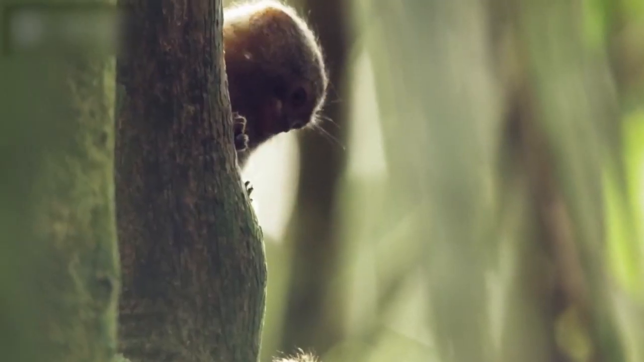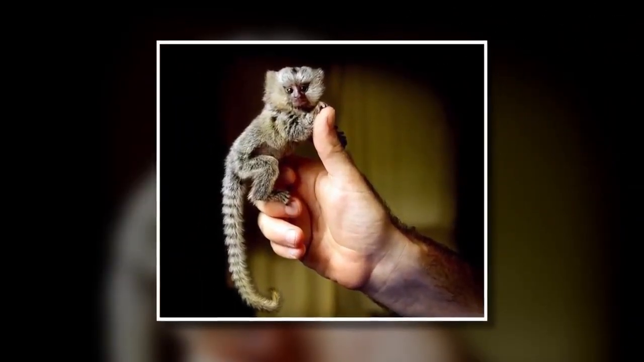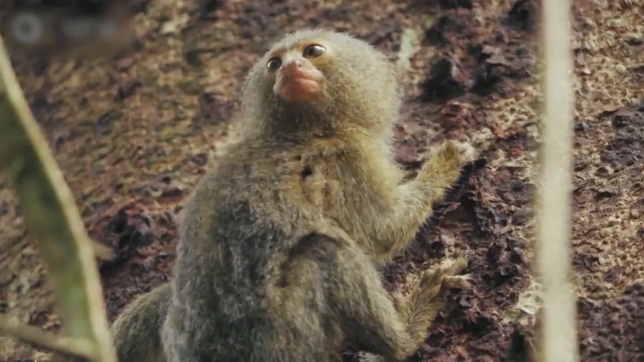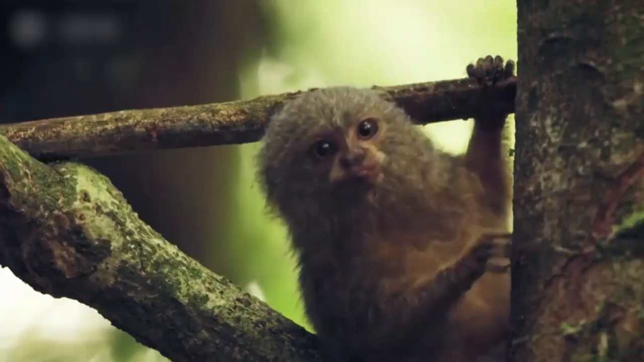Okay, well, about these mini things, they are so small they can easily fit into an adult's hand and have an average weight of less than 120 grams. They do look kinda cute though. I don't know if we can get them as pets. I may still try nonetheless.